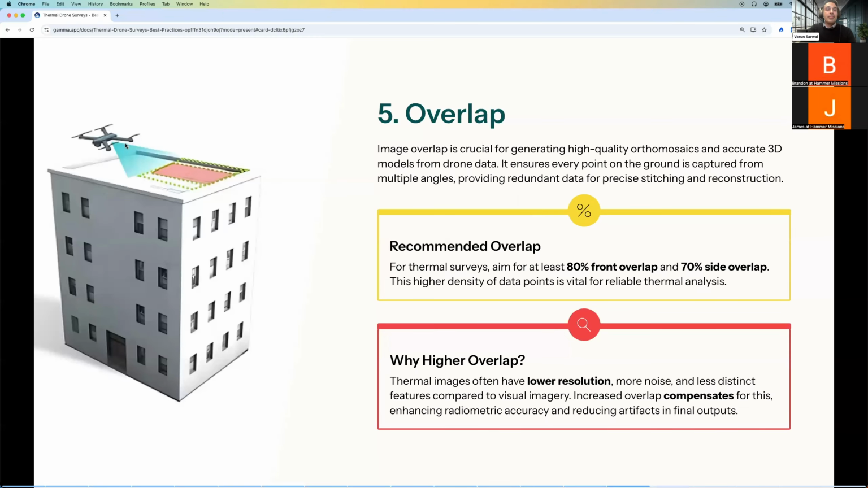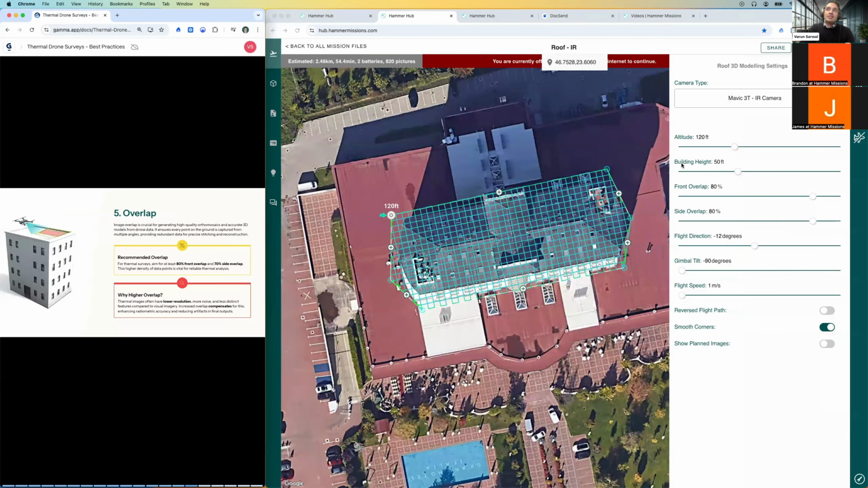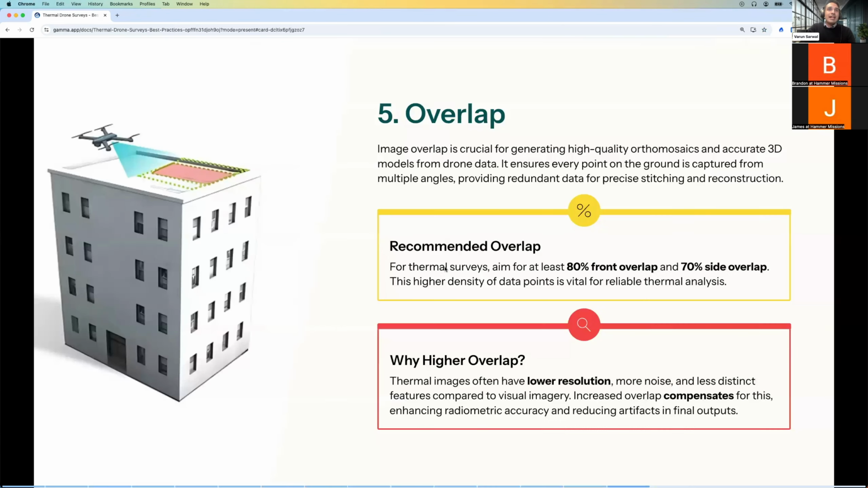The other important thing is that if you're doing a roof survey, you also need to account for the height of the building, because one of the challenges is that the overlap on the roof is different to the overlap on the ground. And so your software needs to be able to handle that. The building height really matters when you're calculating all these parameters. So yeah, that's a little bit about overlap.